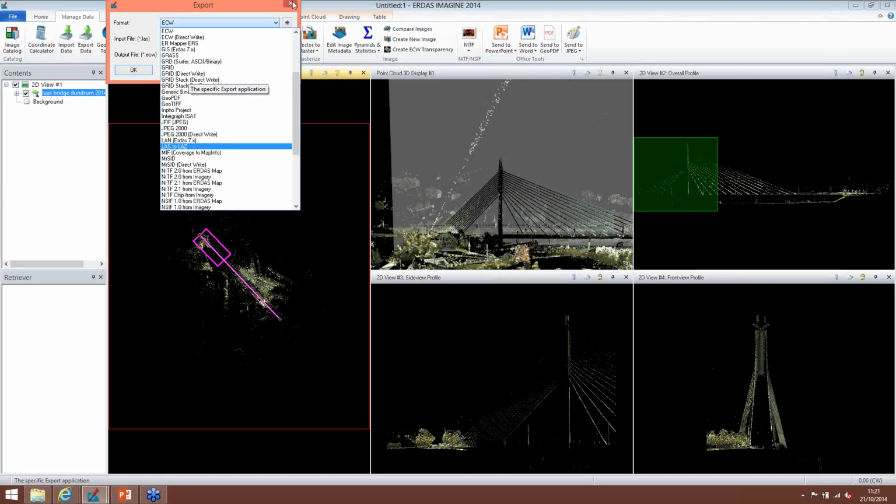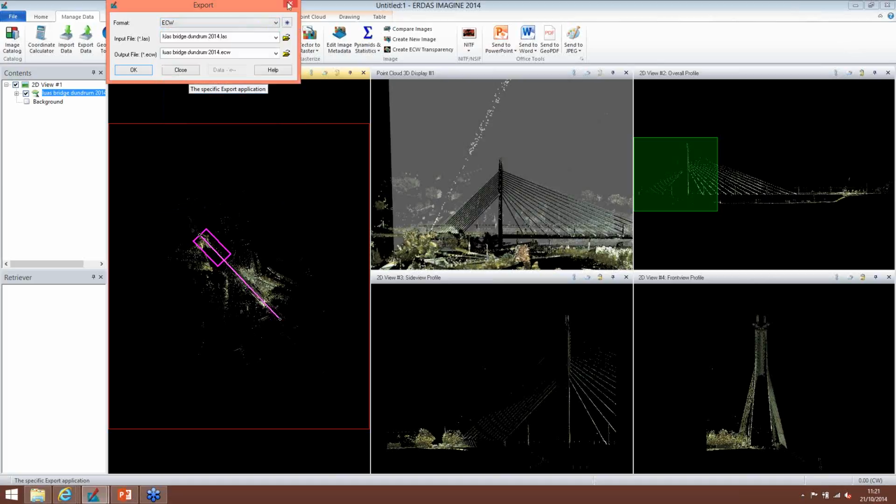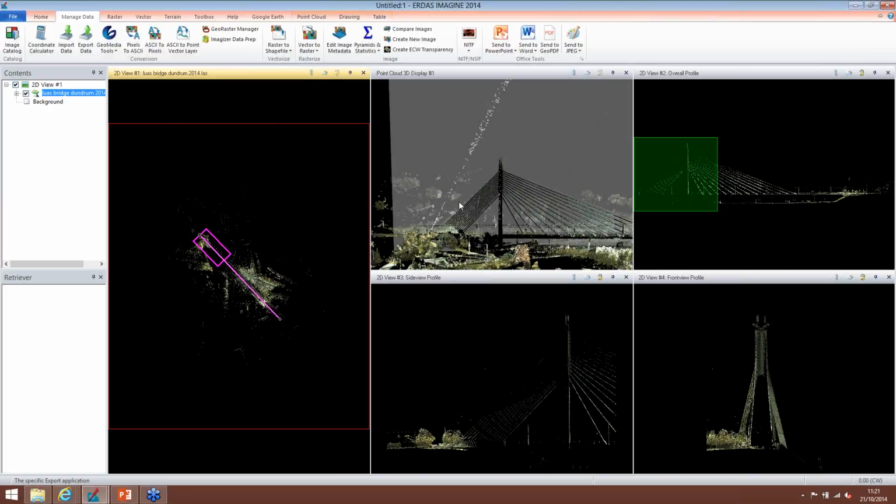Thanks, Glenn. So neatly moving on from Glenn's point on the storage, I'm now going to talk about Apollo, which is the solution which can be used to store your point cloud data, but also share it, catalog it and disperse it around your organization.